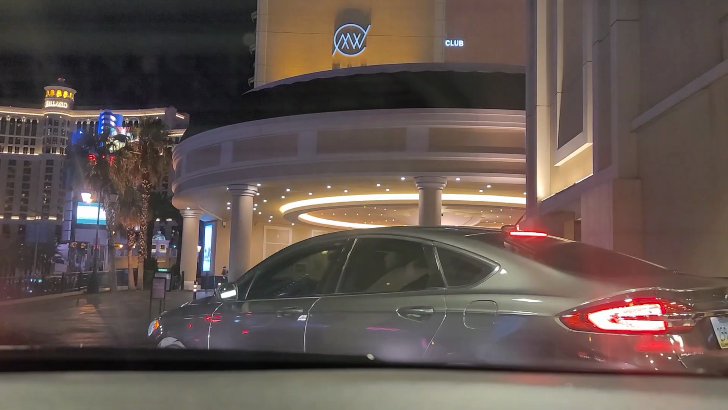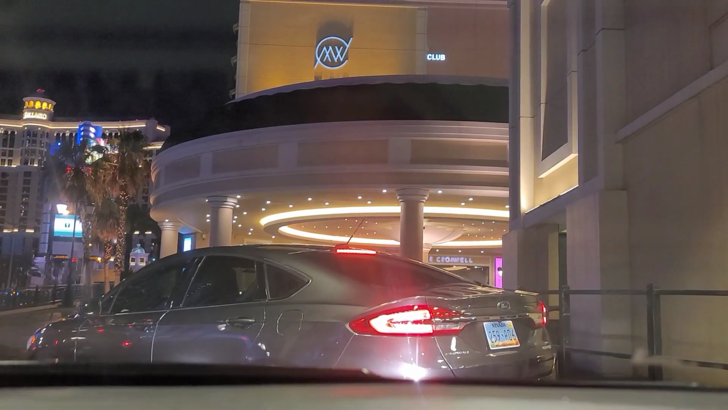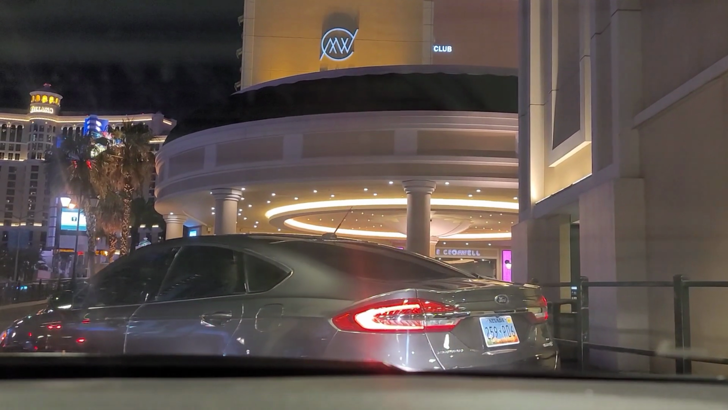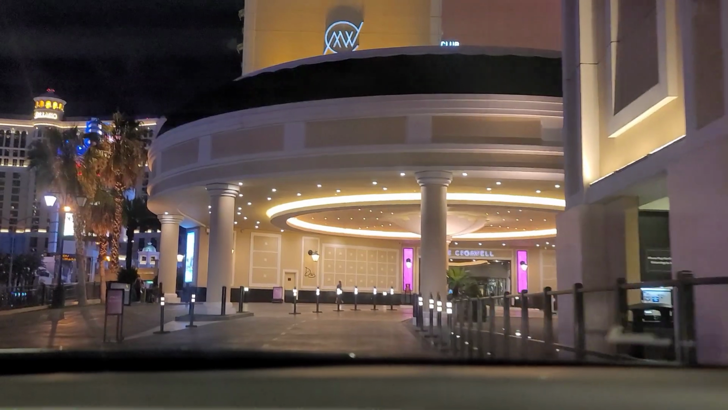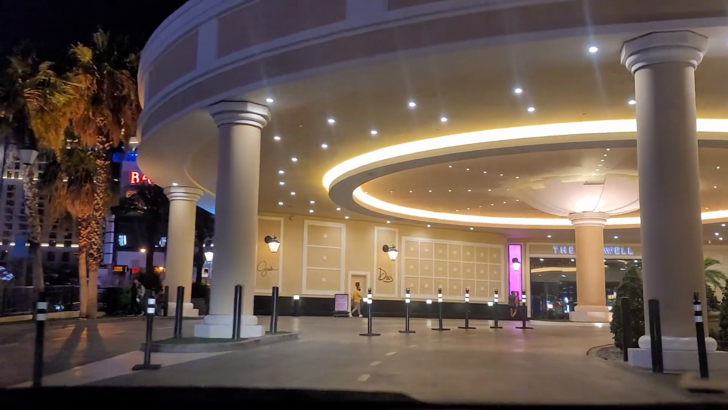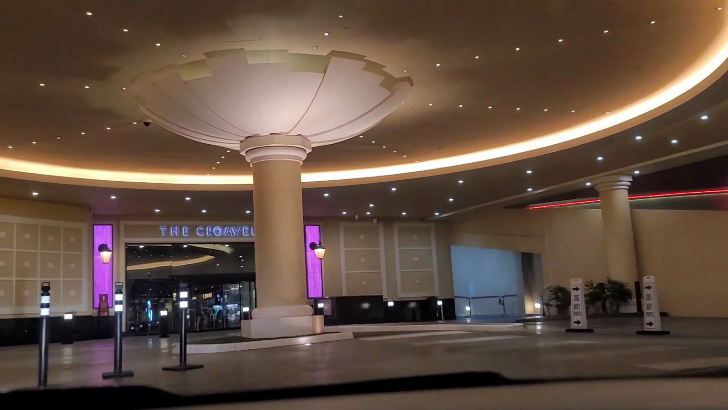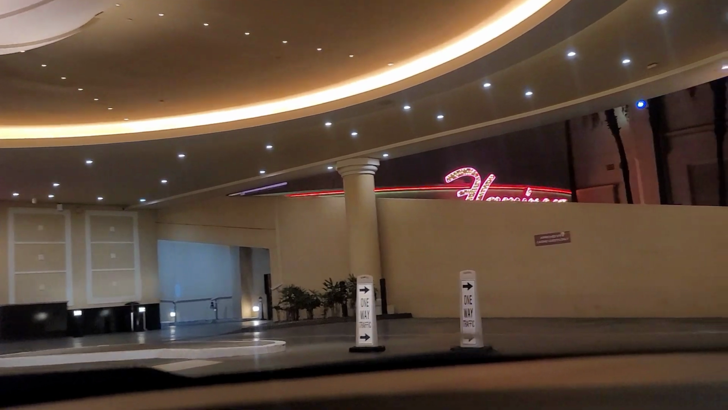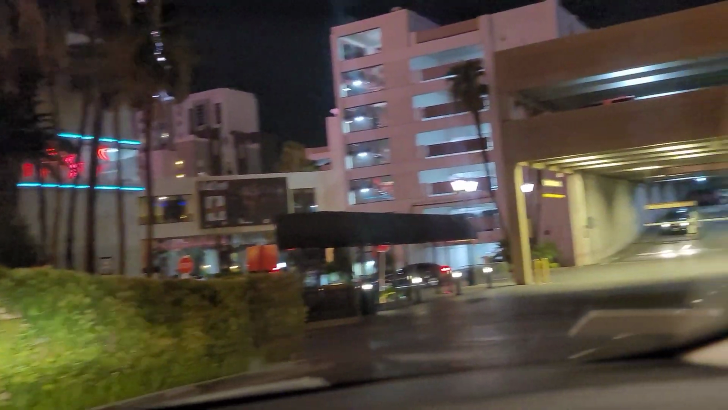He doesn't know the rules of engagement here in the circle. Okay, so this is the Cromwell Valet. They got pink lights. So we do this. This is the jiggeridoo. The what? Jiggeridoo.